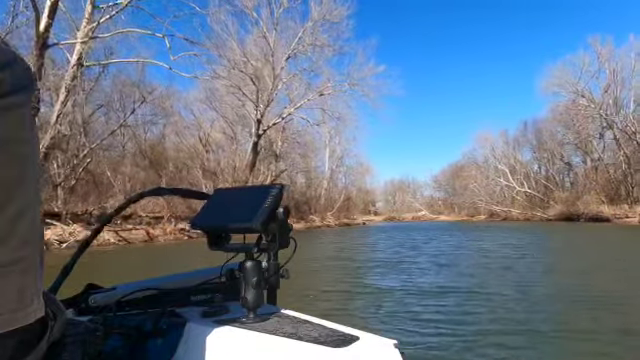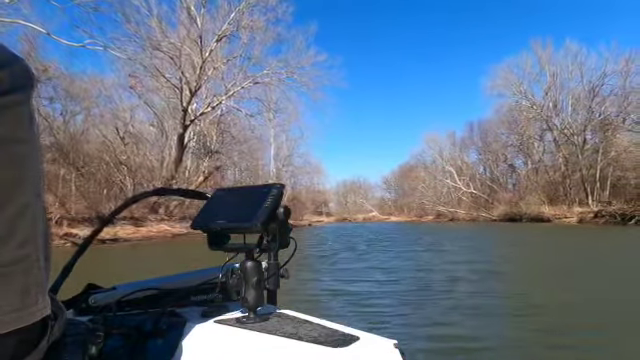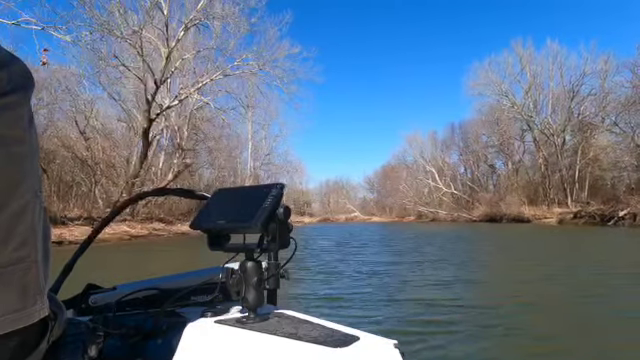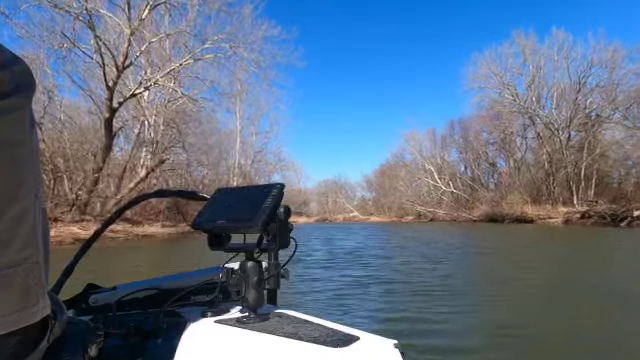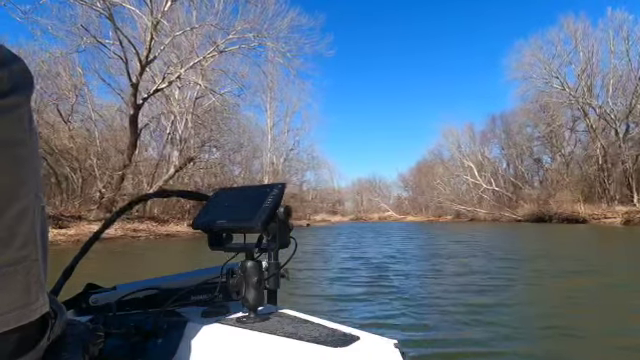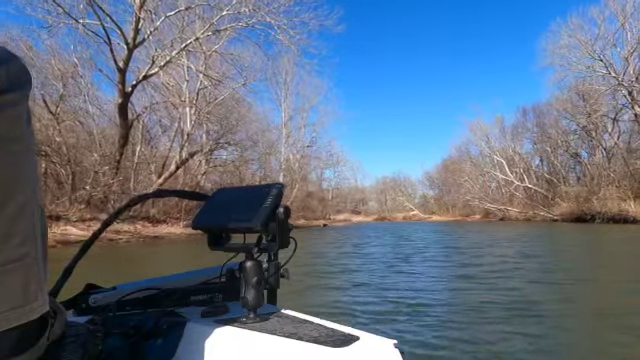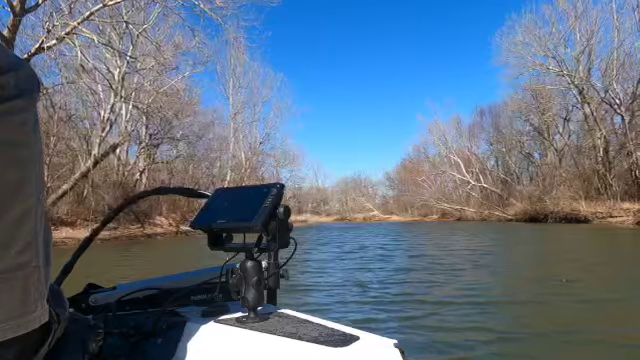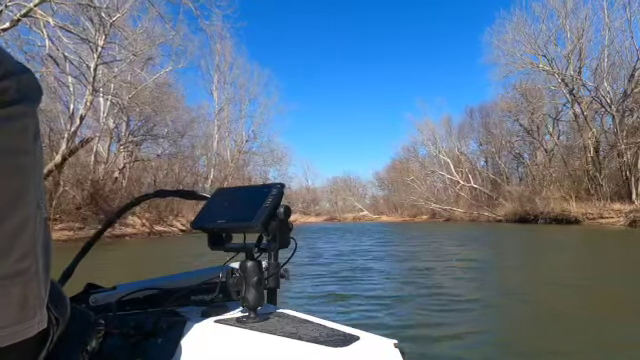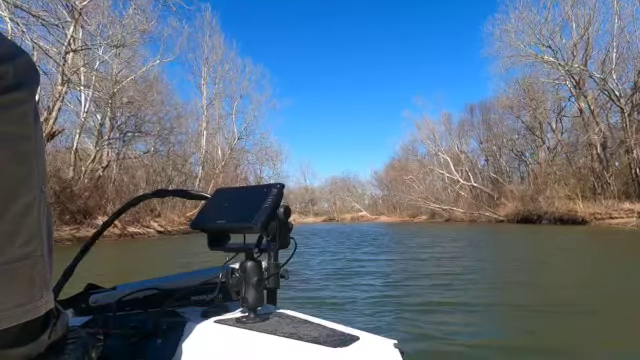Catfish. I got a catfish rod. We've got shad. We can throw a shad right on the catfish. If we see a big fish swimming around, we mark it and throw on it. Alright, let's scan that bank.